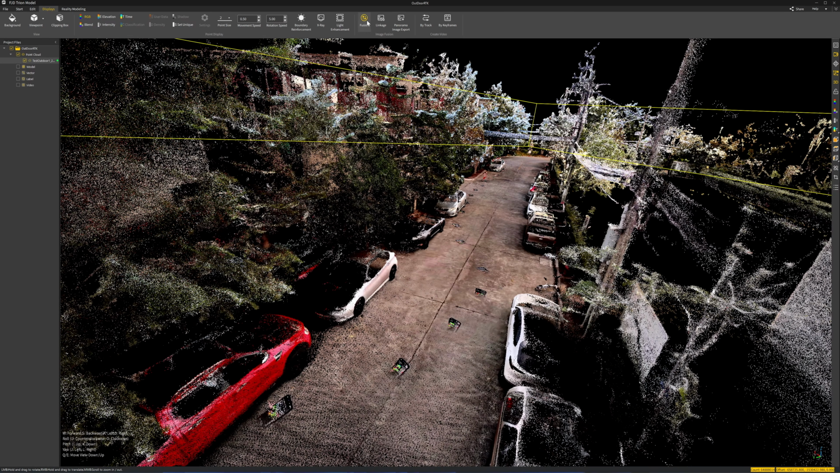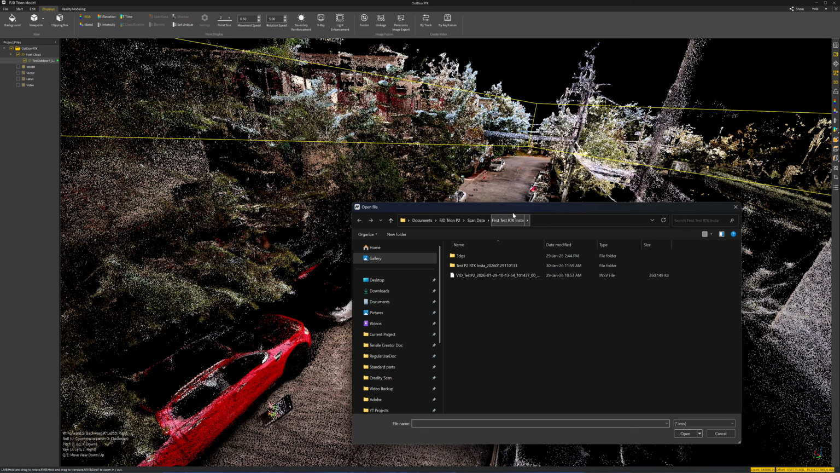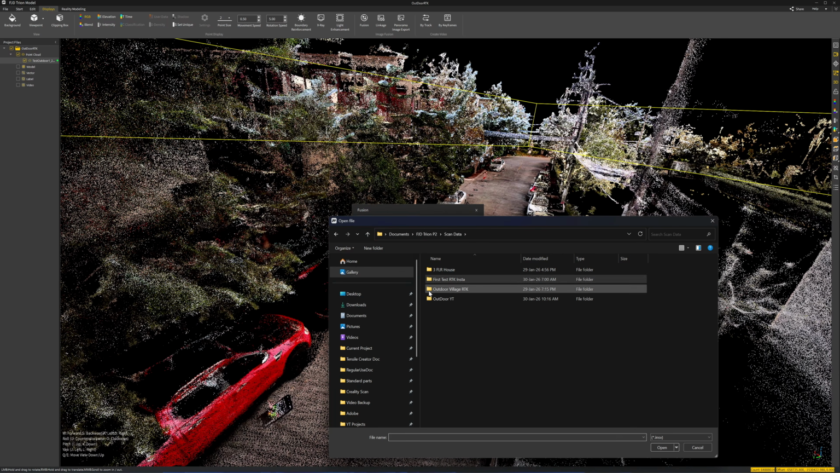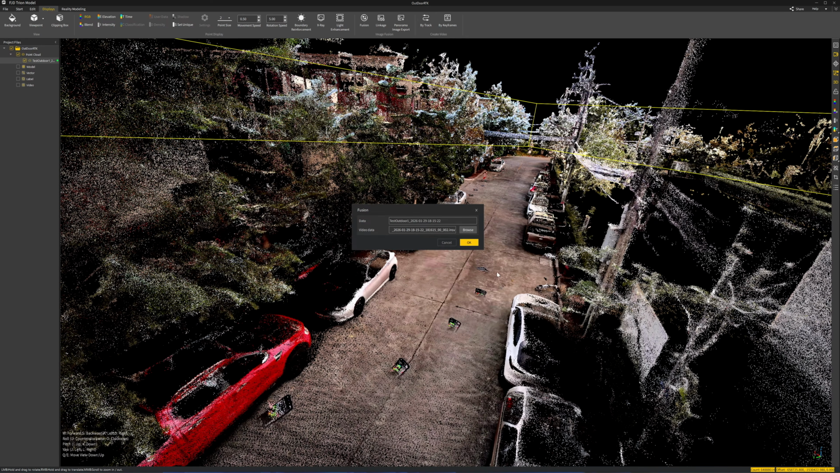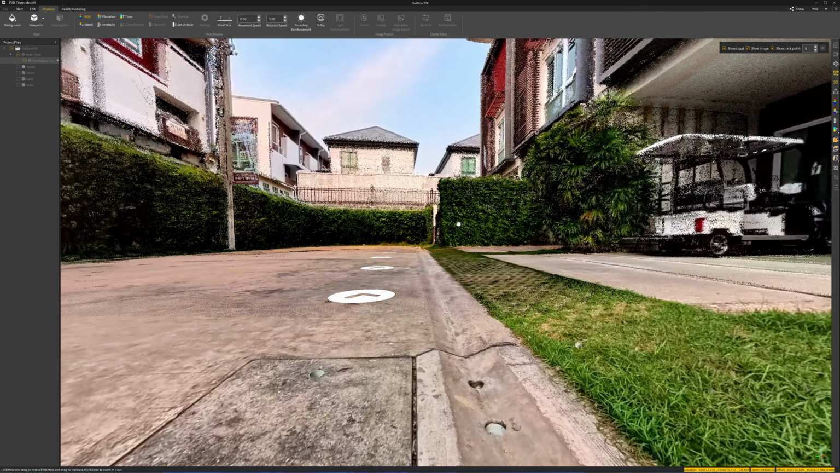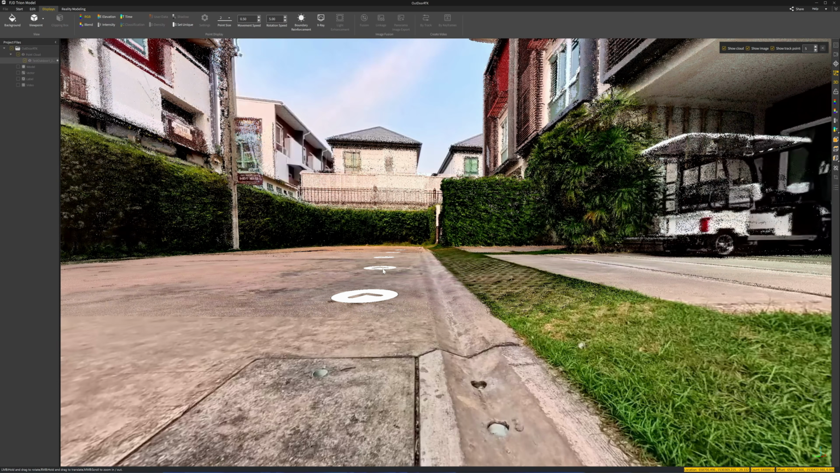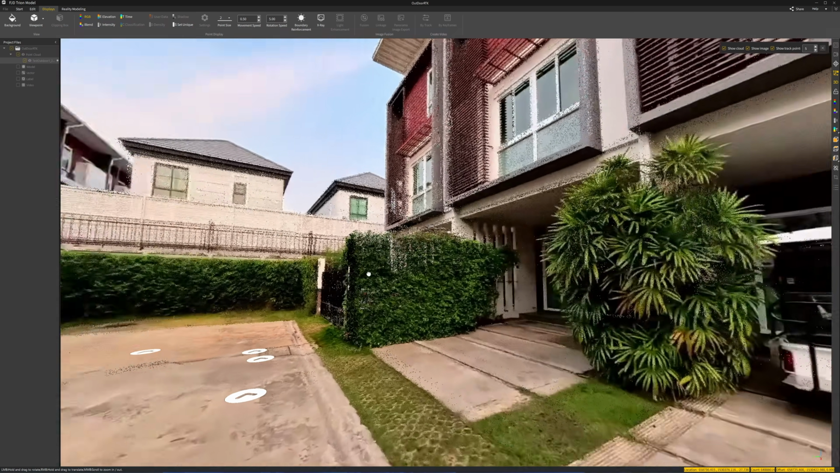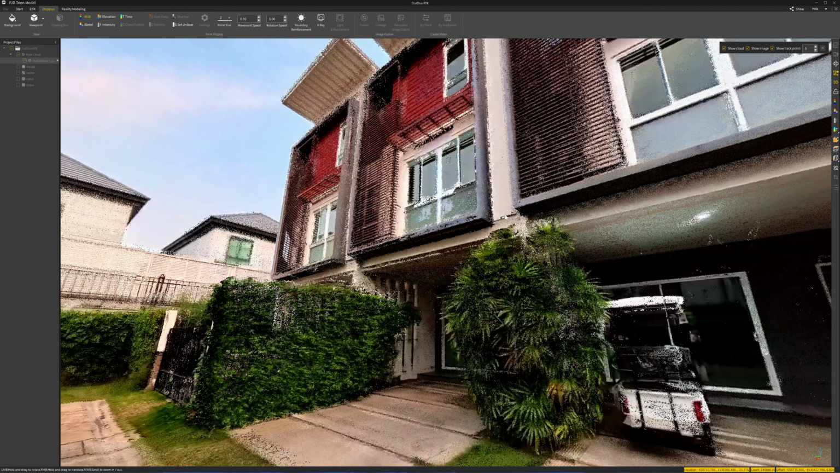Image Fusion. If you click on here, it's going to ask where you saved the INSV files, which is the save file from the Insta360. So I'm going to select the files. It's 676 megabytes. Click on OK. It doesn't take long. And what you see here is the Google Maps style viewing function. So you can see that the quality of the point cloud is suddenly improved.